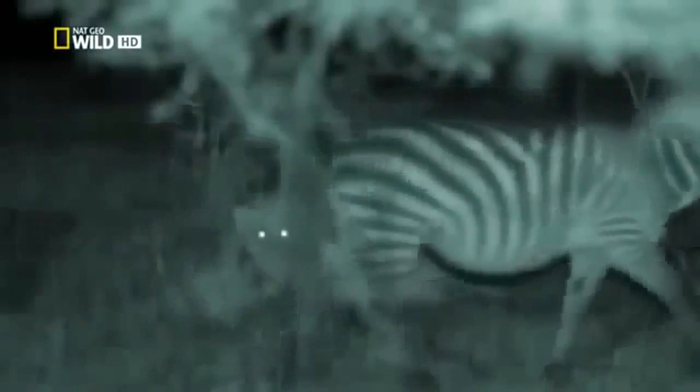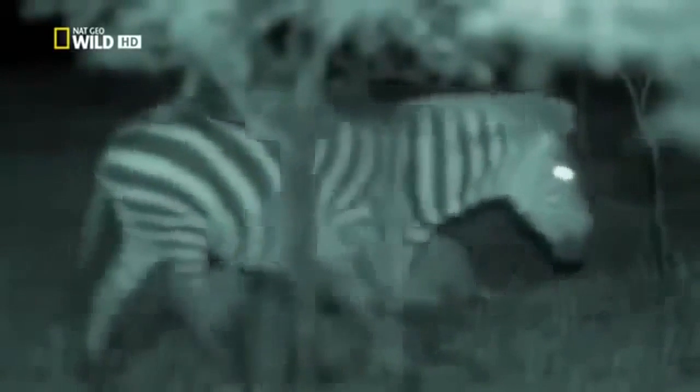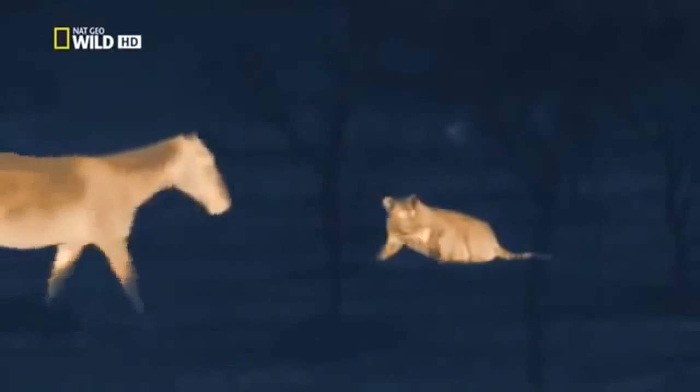A 350-kilo zebra is a daunting prospect. A single kick could fracture a lioness's skull. She needs to pick her moment, carefully. The lioness hesitates, as though waiting for one victim in particular.